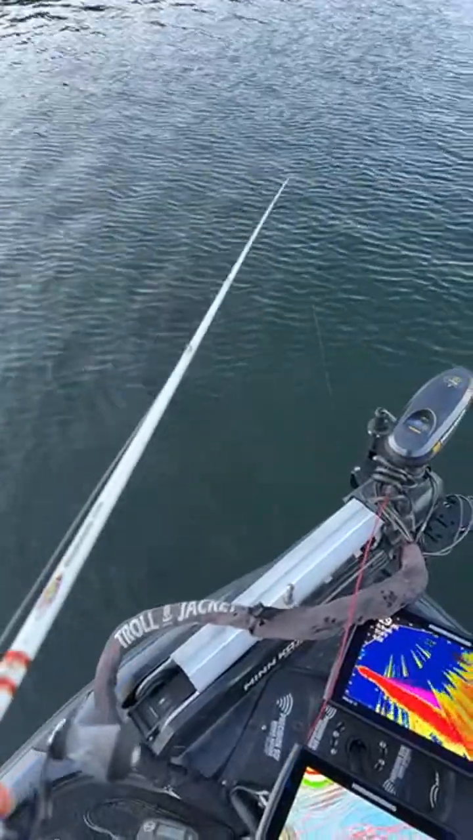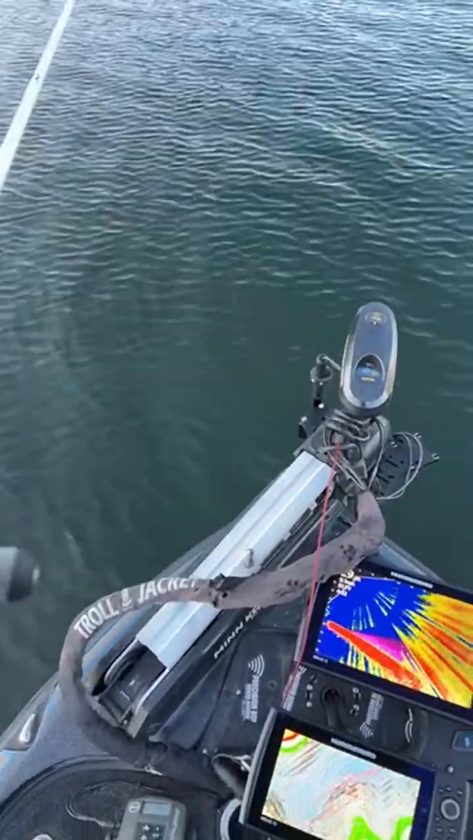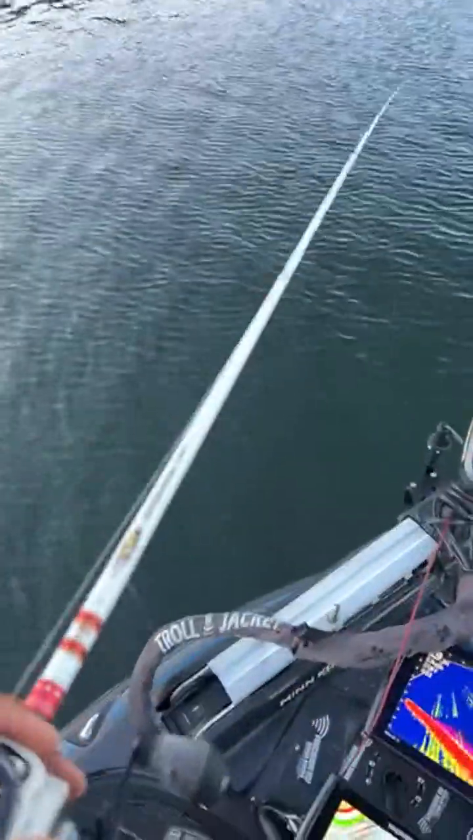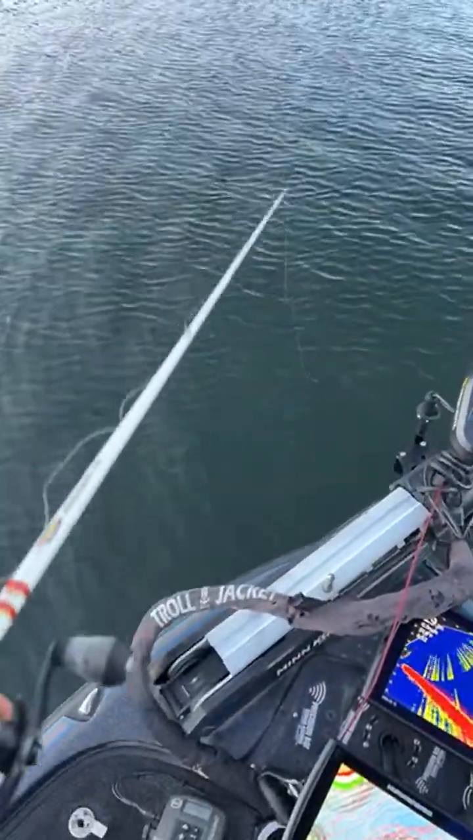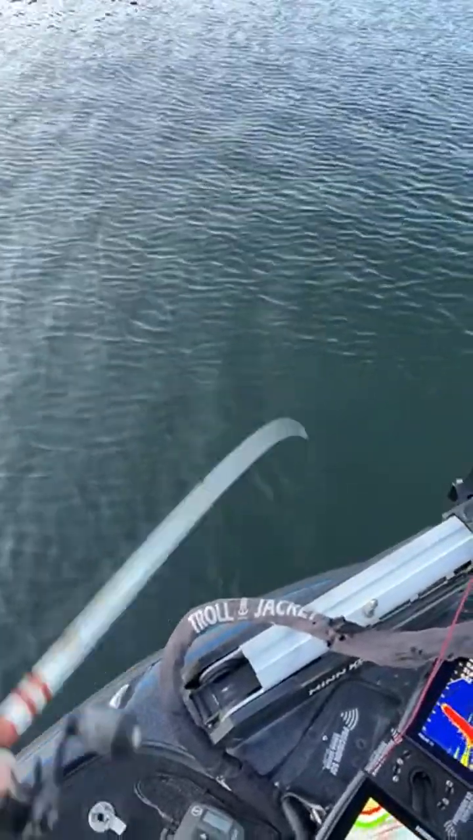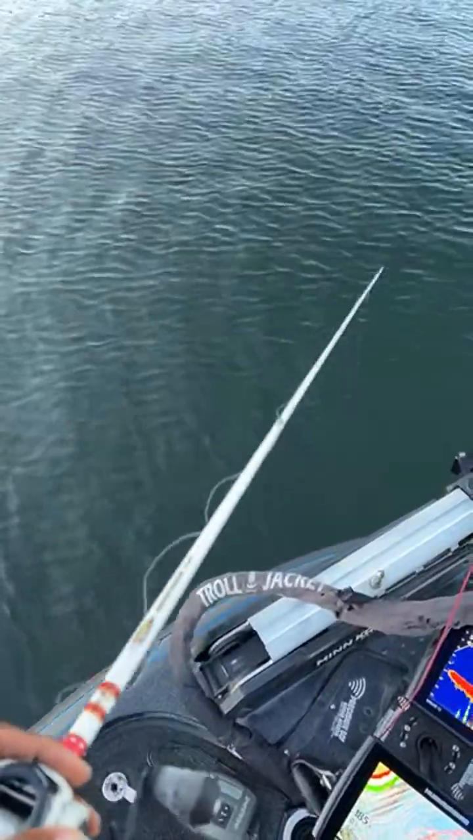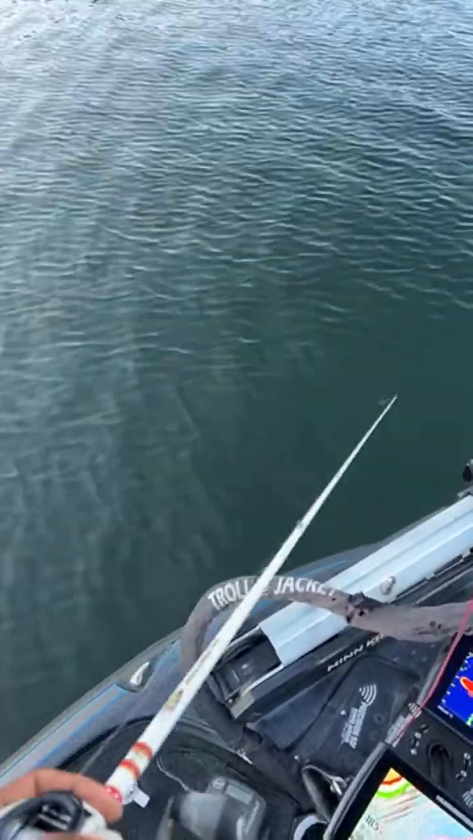Let's see. Anthony says, fish high tone from CT, good catch. Really appreciate that, Anthony. Kevin says, drop that spoon one more time and see if you get his mama or papa. Yeah, we're going to see if we can make that happen. Let me see, what is that? Shrek says, give him more water in that live well. We're not going to leave him in the live well that long.